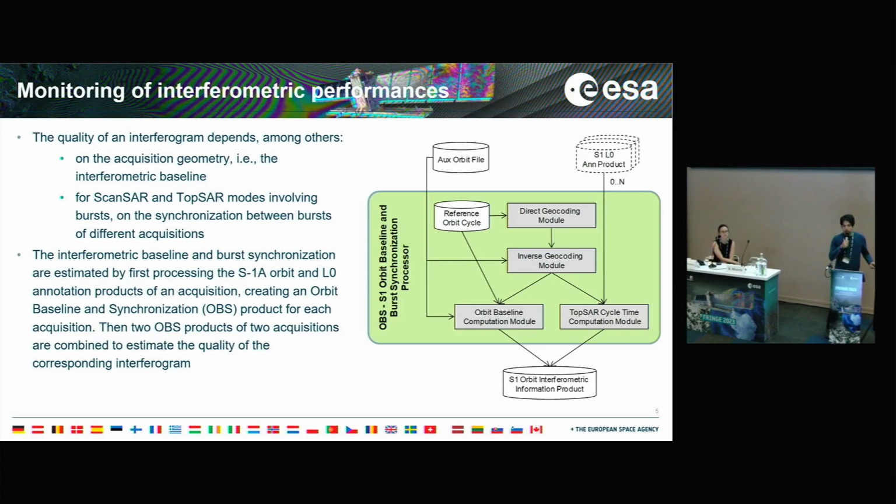We also perform regular monitoring of the interferometric baseline and, for the ScanSAR and TOPSAR modes, also of the burst synchronization. The way that we perform this monitoring is that we first create an OBS product, an orbit baseline and synchronization product, for each acquisition, and then we pair two OBS products from two acquisitions to compute the relative baseline or the relative burst synchronization.